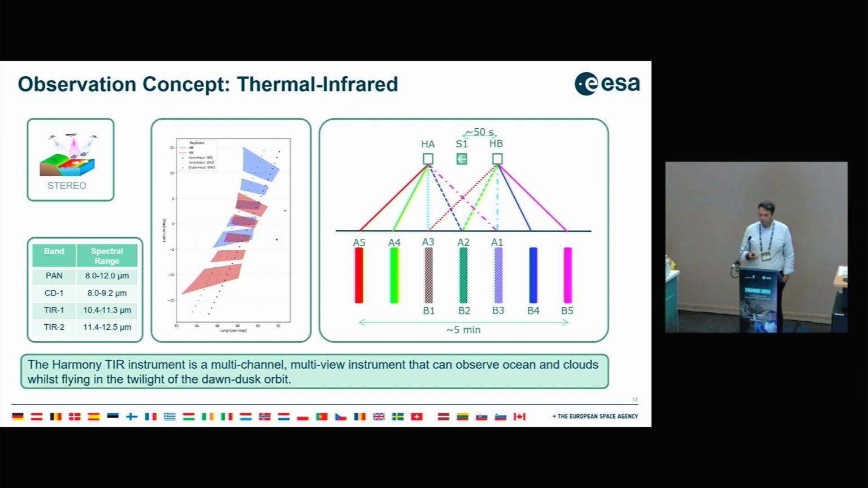So if you look at A3B1, A2B2, and A1B3, we also have a distance between views with the same geometry, so A5 and B1, for example, that give you the time difference, which will give access to cloud motion. And of course, you can combine all these 10 views in a way.